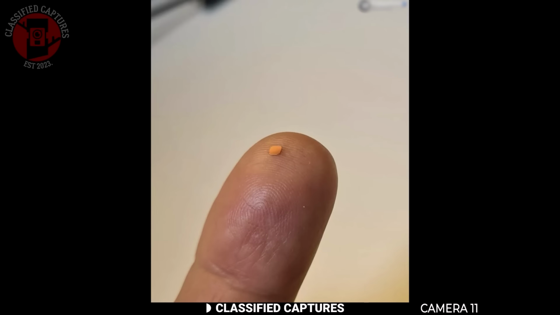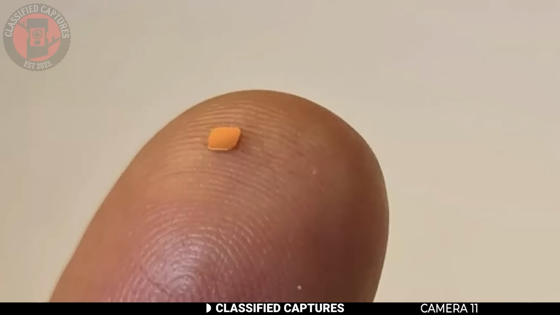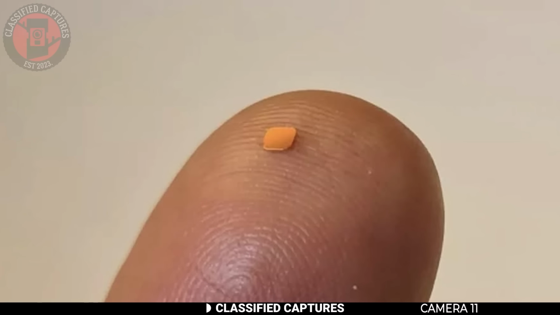What you're looking at isn't just a random particle, it's actually a tiny eye implant roughly the size of a grain of rice. This device was developed by a science corporation in California to help people who are losing their vision due to aging or retinal damage.